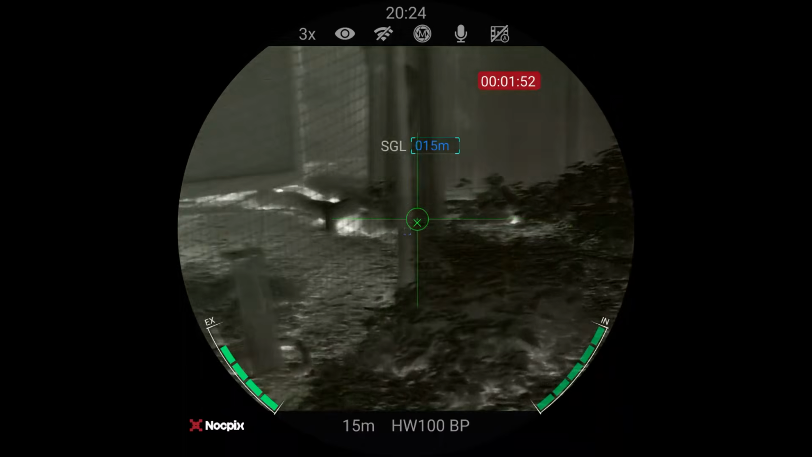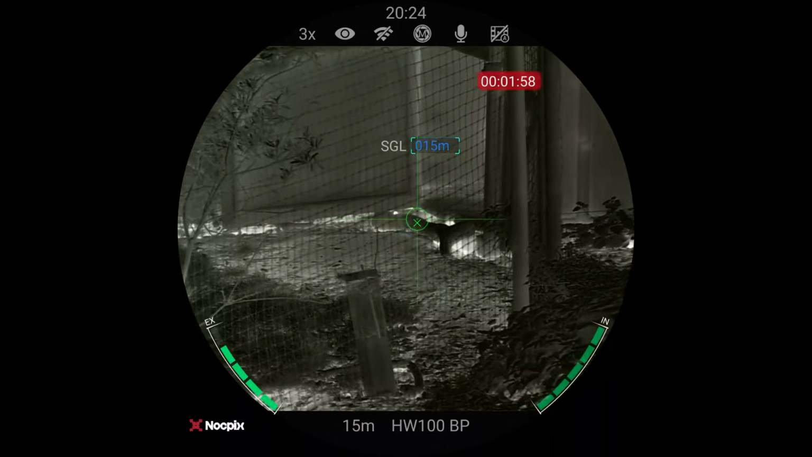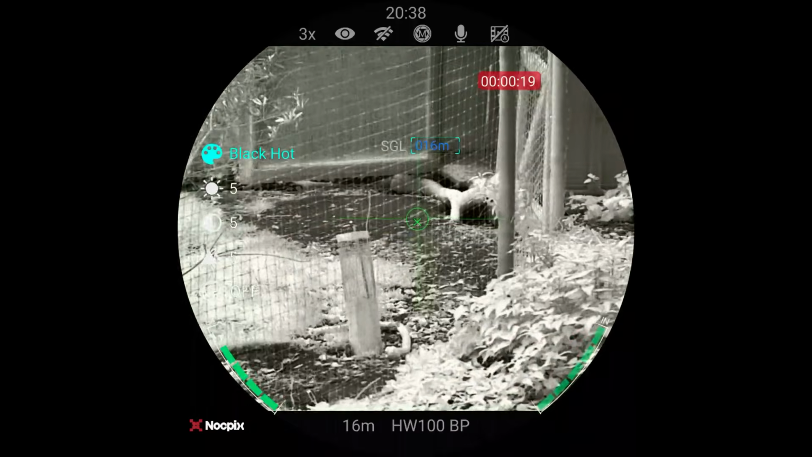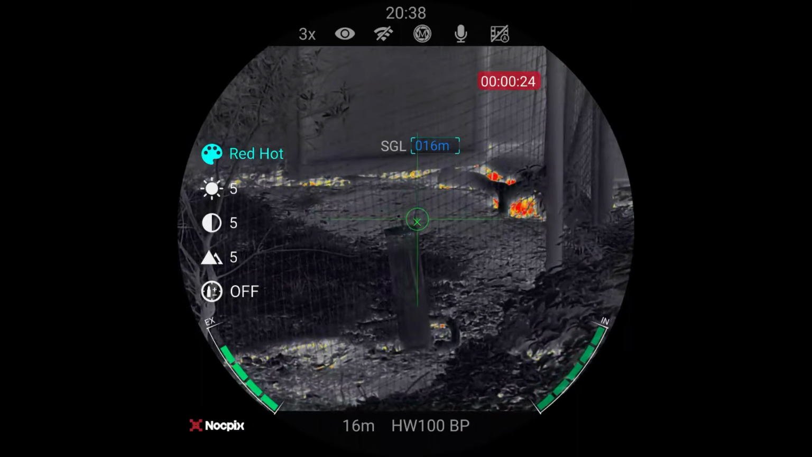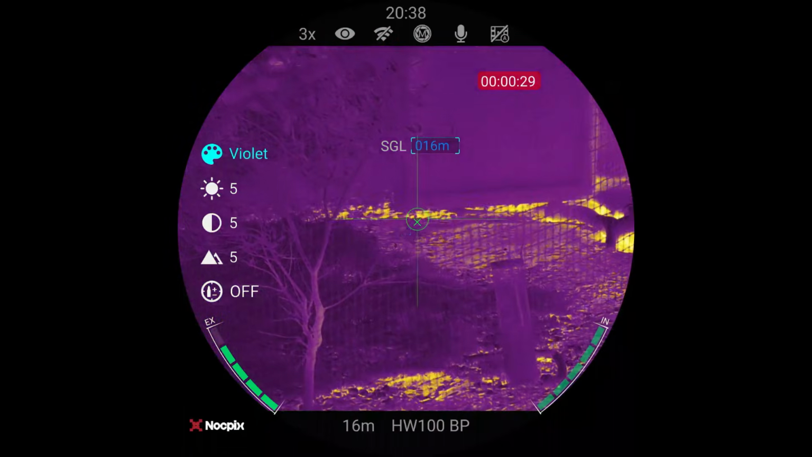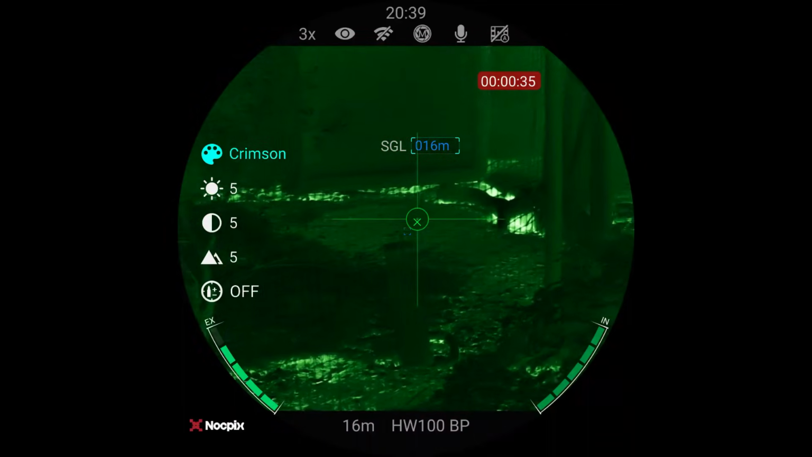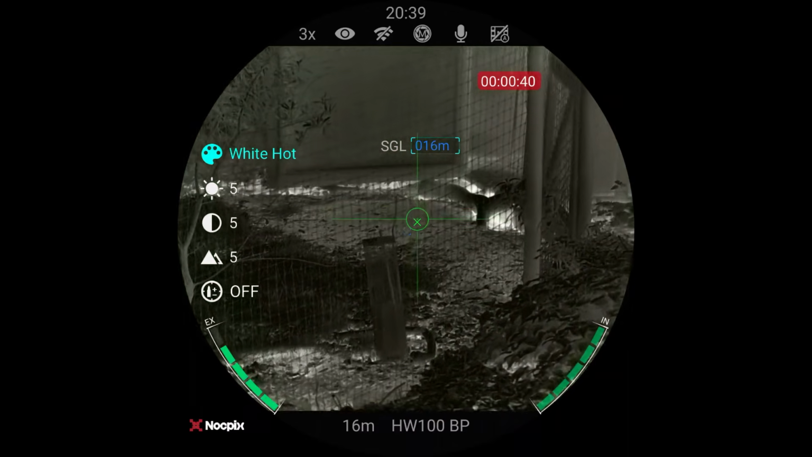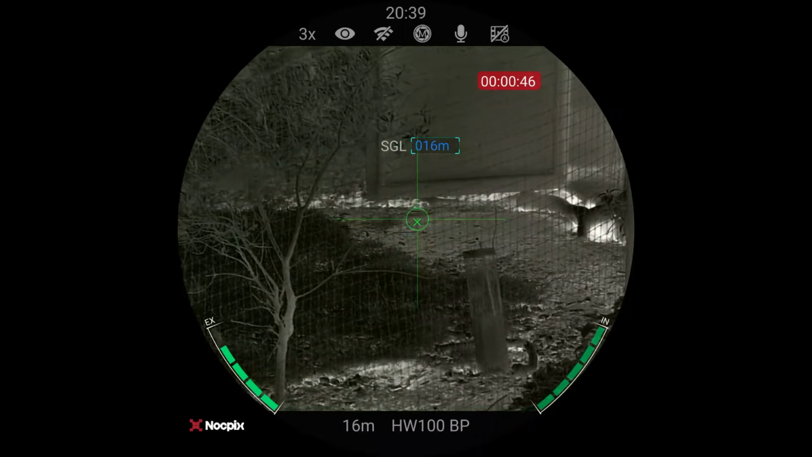You've got various colour palettes, as with all of these types of device. So there's black hot, red. Ooh, that's pretty. Violet, crimson. Oh grief, that's quite nice. But I think for clarity, white hot seems to do it for me at the moment.